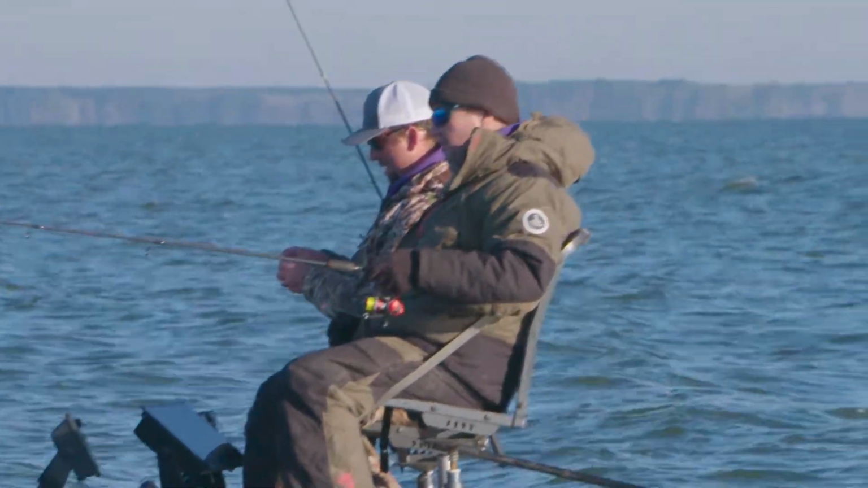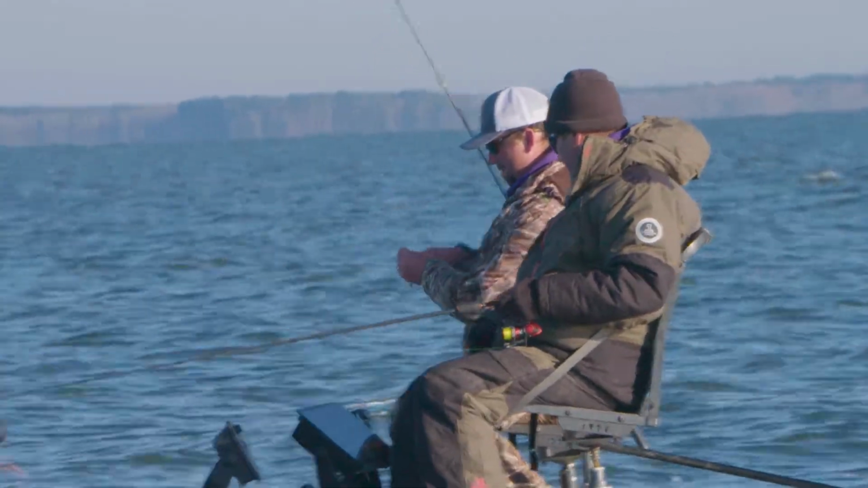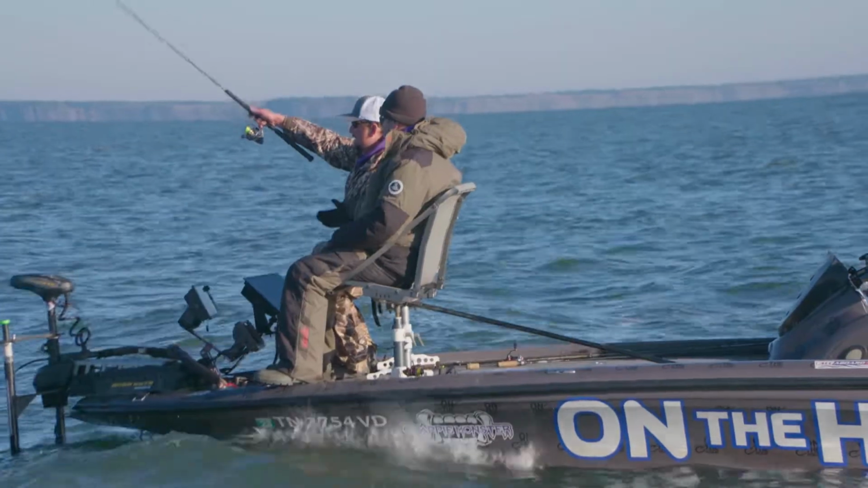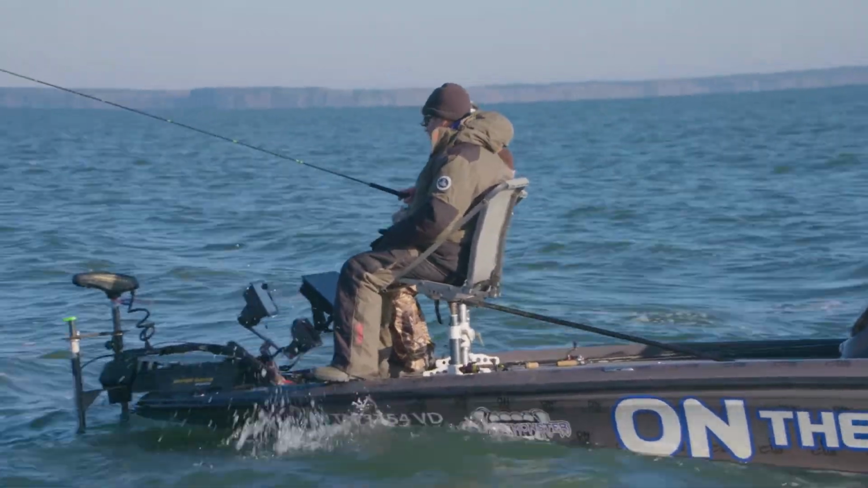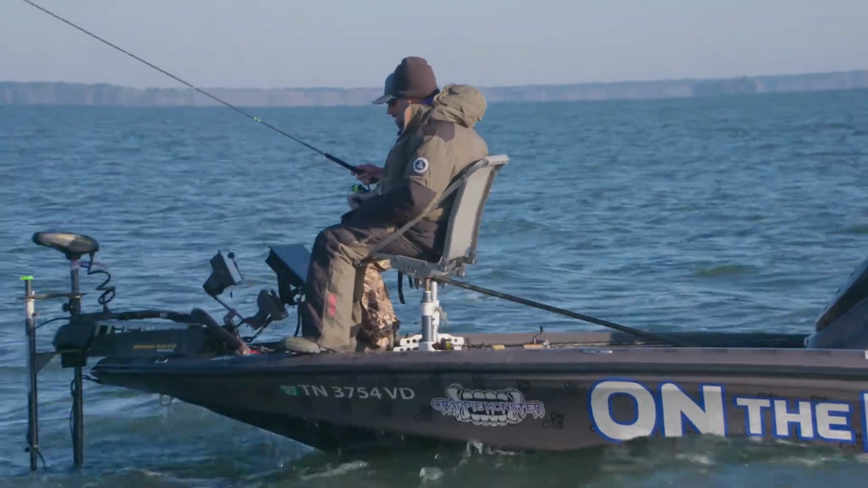You catch one bigger than that. He's right on top of it. Get right on top of it. Damn, floated off of it again. For one, how you know this is brim. For two, tournament fishing, how do you try to stay away from them in the tournament and catch the fish you want to catch?